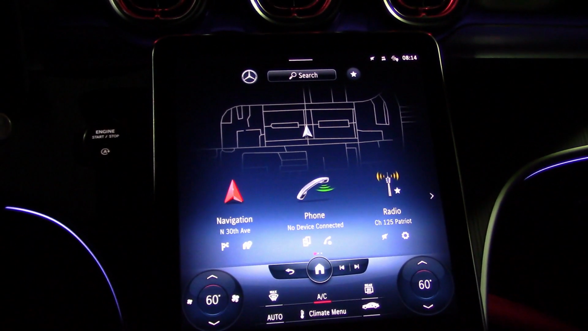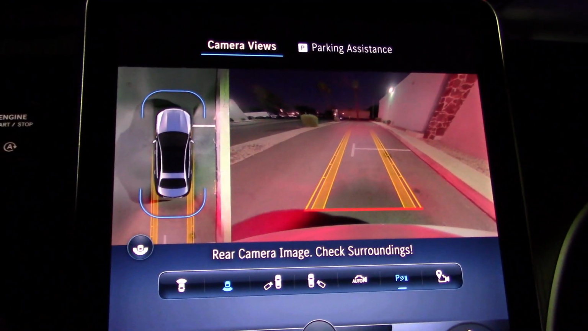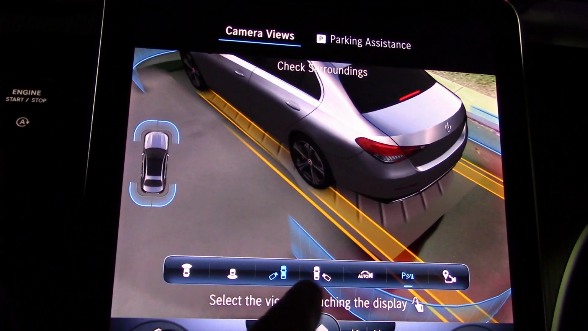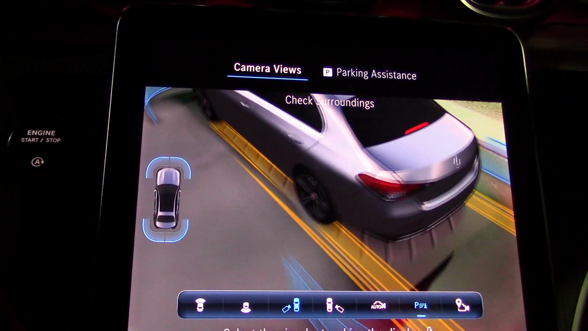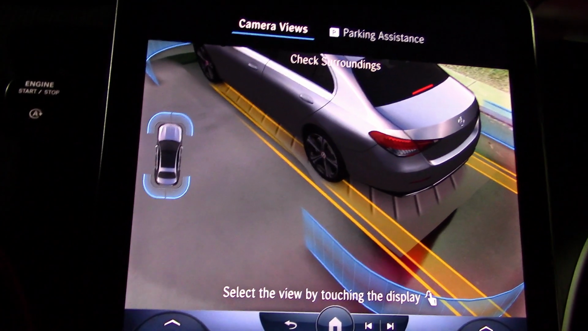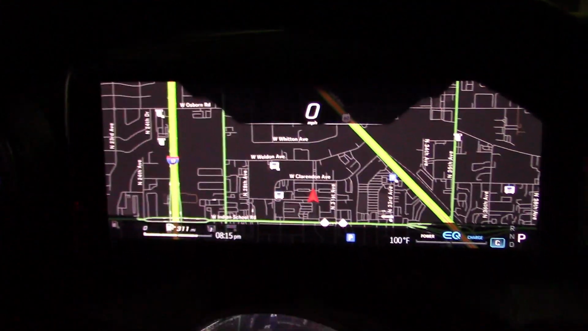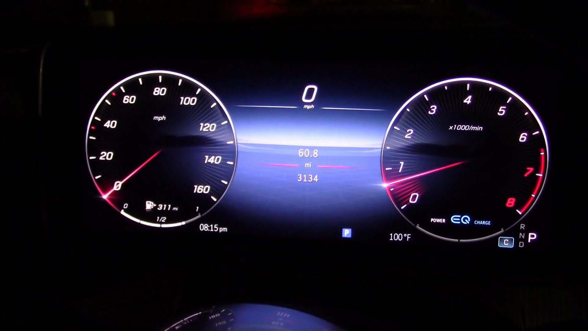And here's what the info screen looks like in the dark. And what happens when you put it in reverse, you can change a lot of things here. Pretty nice system. I showed this in my daytime video, you may or may not have watched, but it looks a lot better when you look at this at night. Navigation on the main screen and navigation on the gauge cluster if you want it, one for each eyeball. And also, as I showed in the daytime video, you can change the gauge cluster.